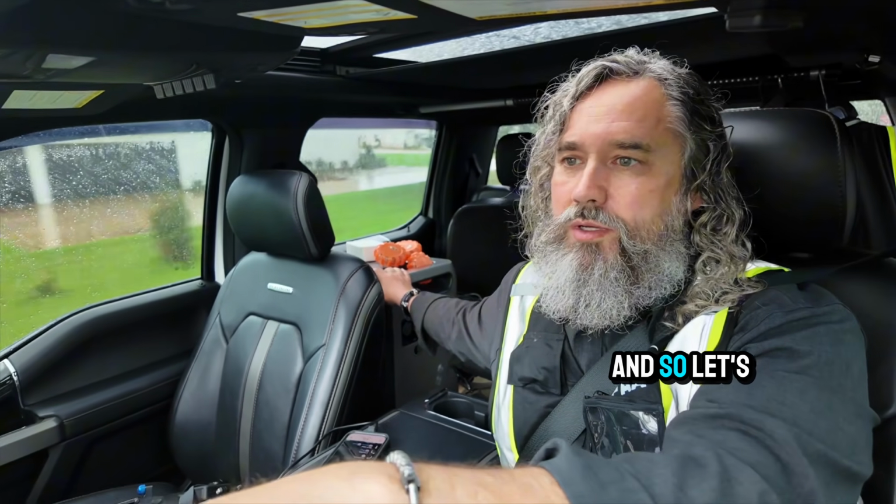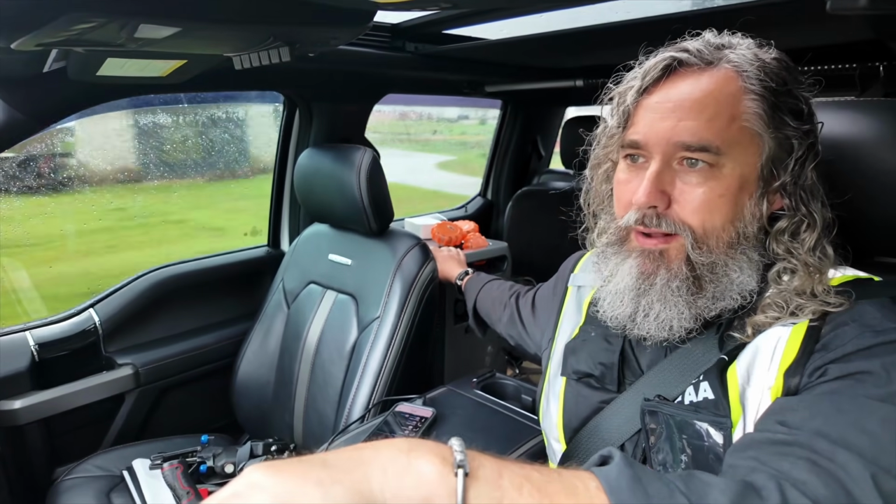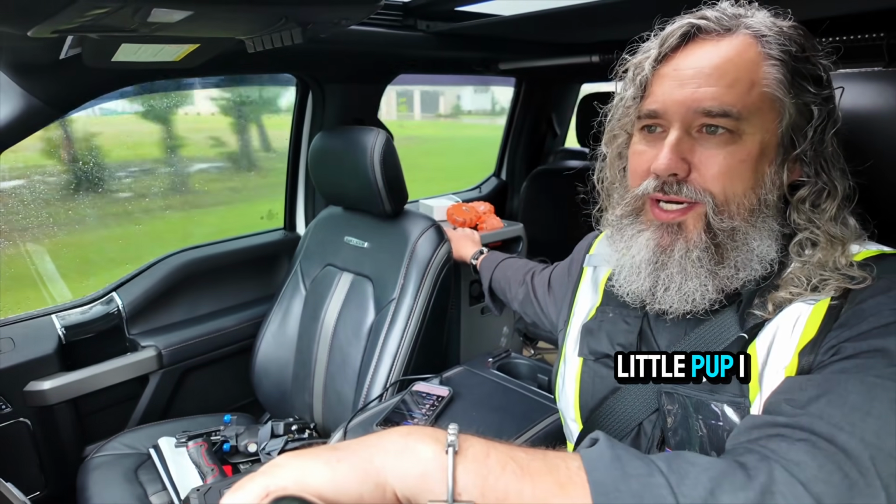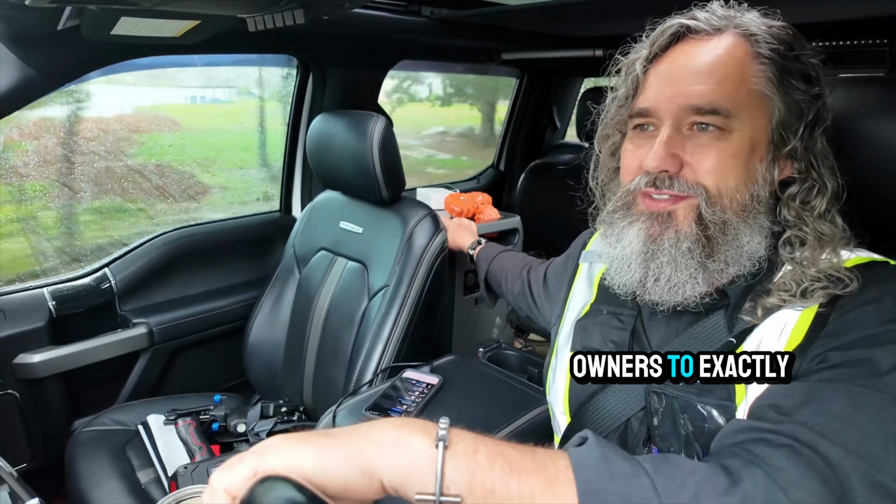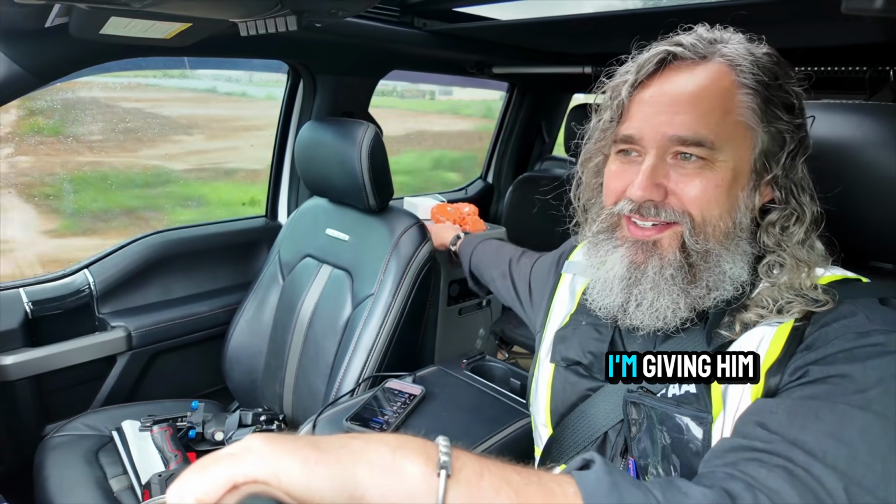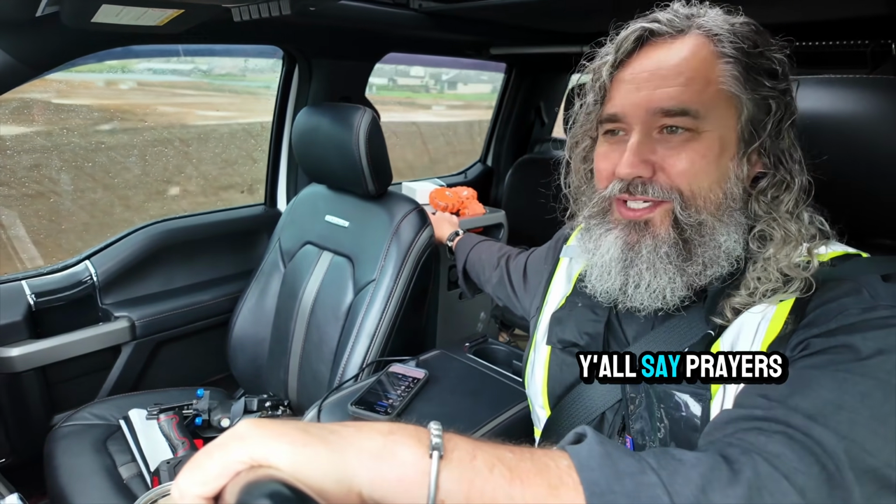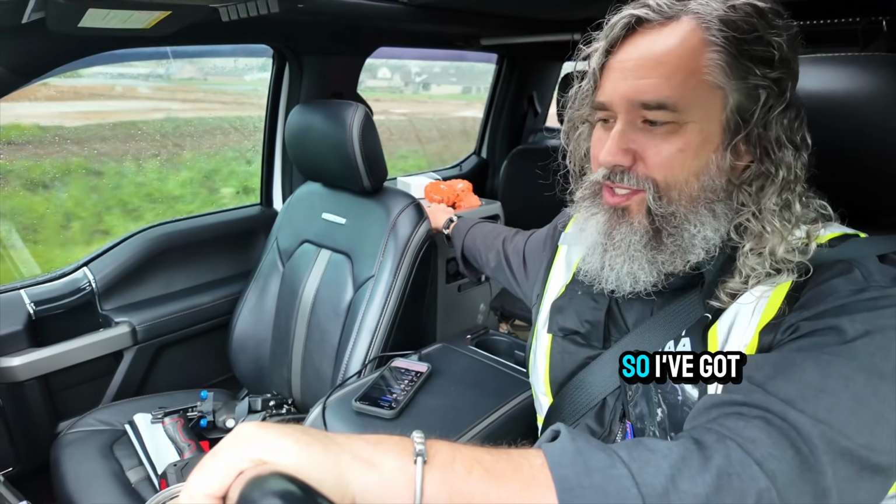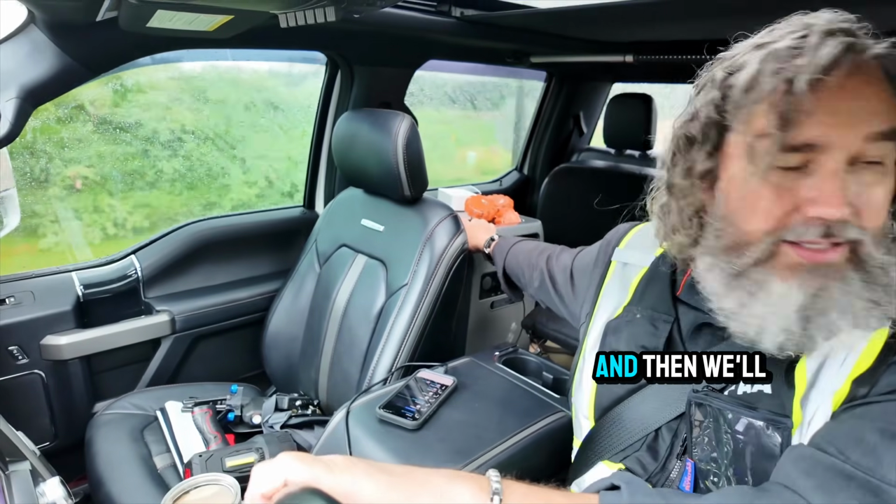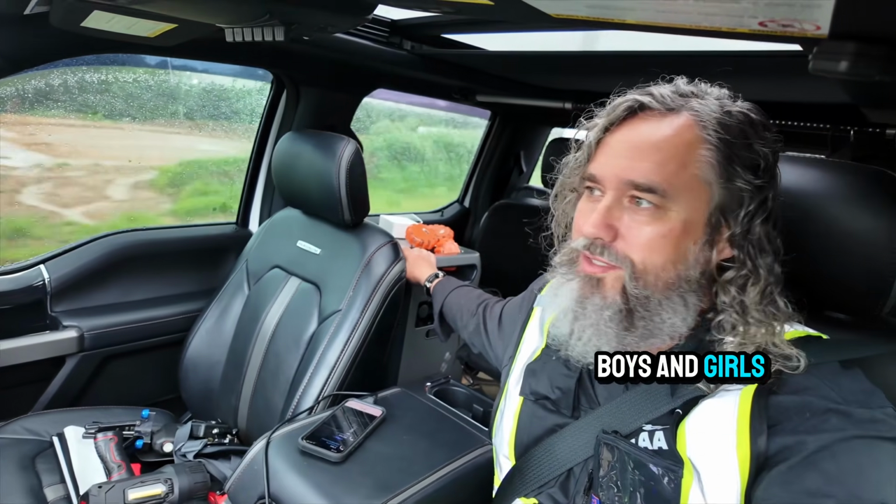And so let's say prayers, guys, and hopefully the good Lord will lead my drone to where it needs to be to find this little pup. I can guide the owners to exactly where it is, and that little dog comes running up, wagging his tail, giving them dog kisses. So that's what we want. So y'all say prayers, guys, because we sure need them. So I've got 3 hours to go to get there, and then we'll be in the air. So it's going to be a long night, boys and girls.